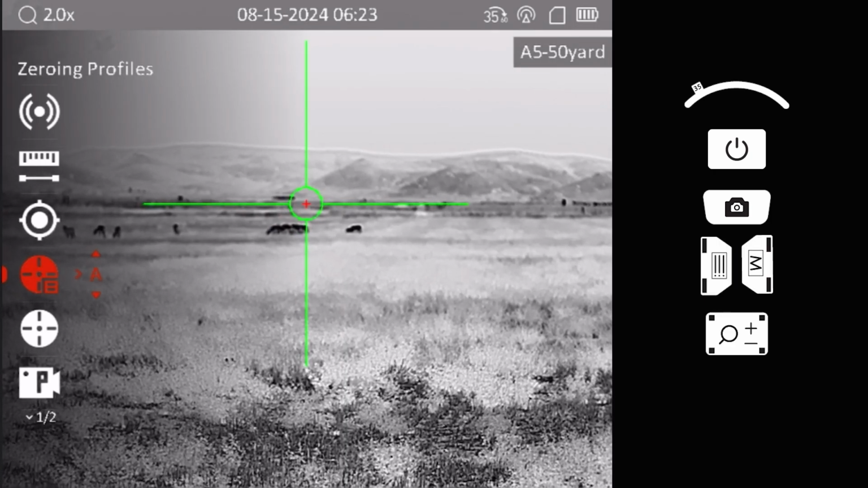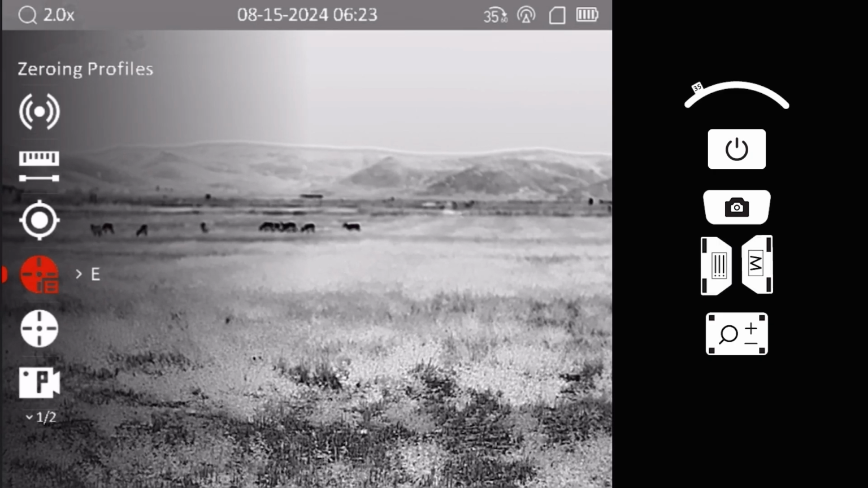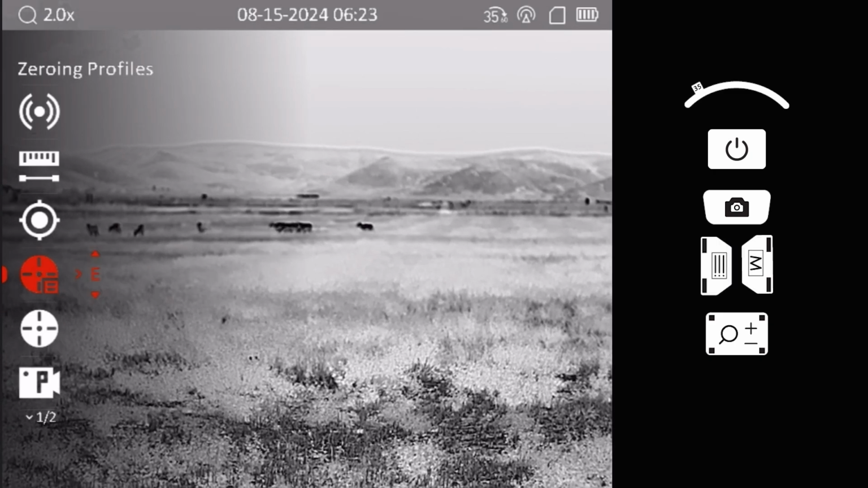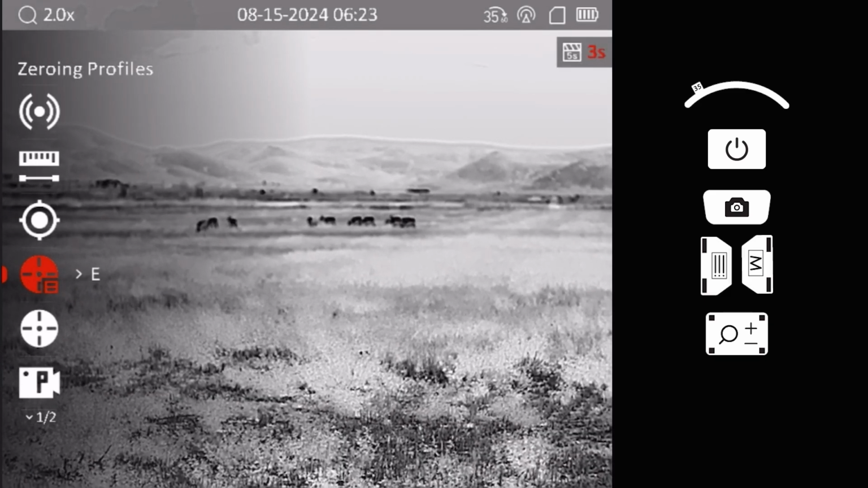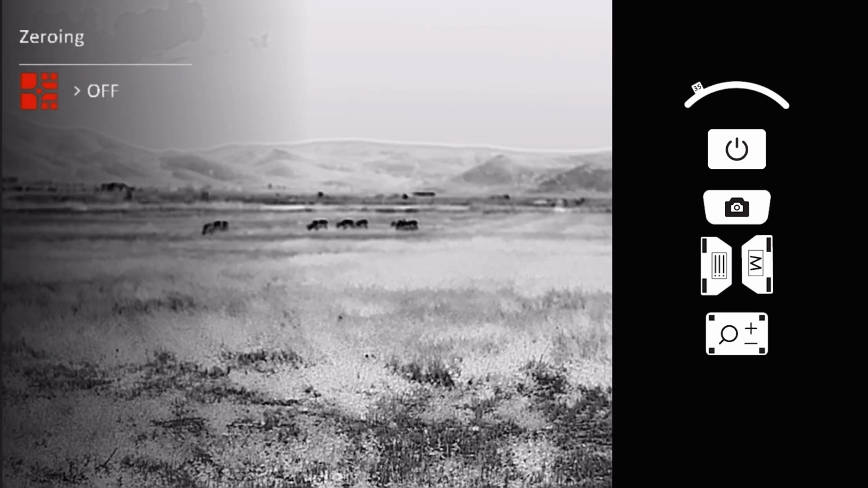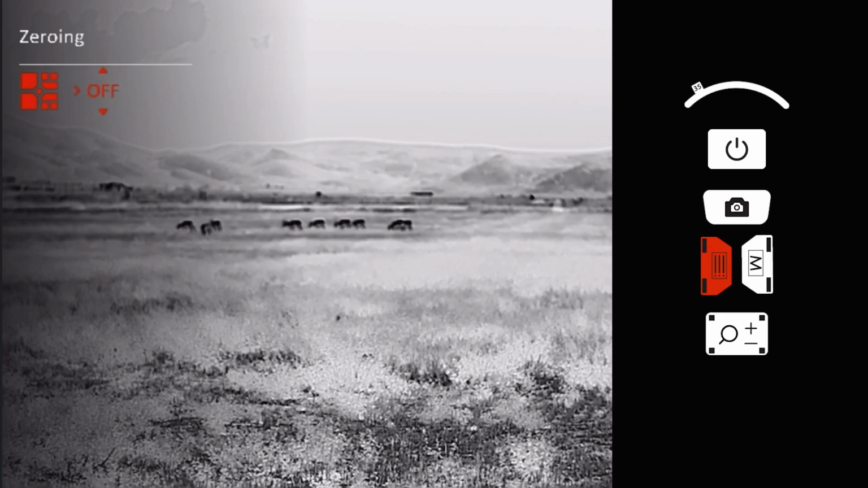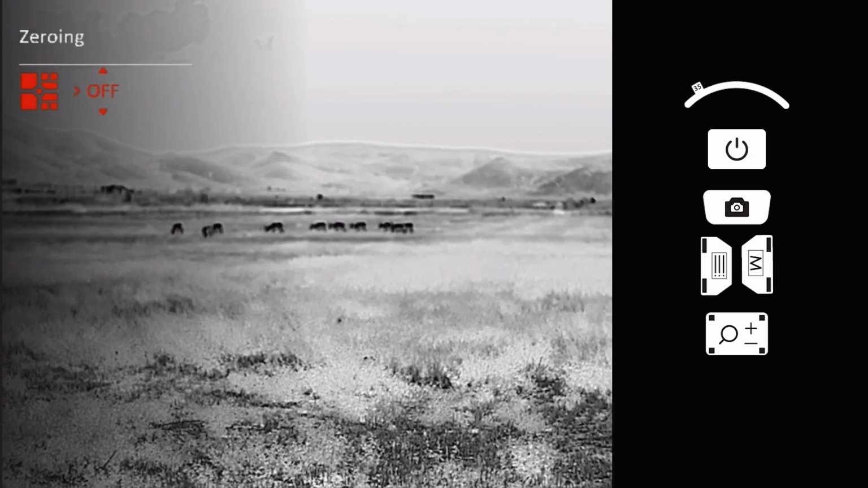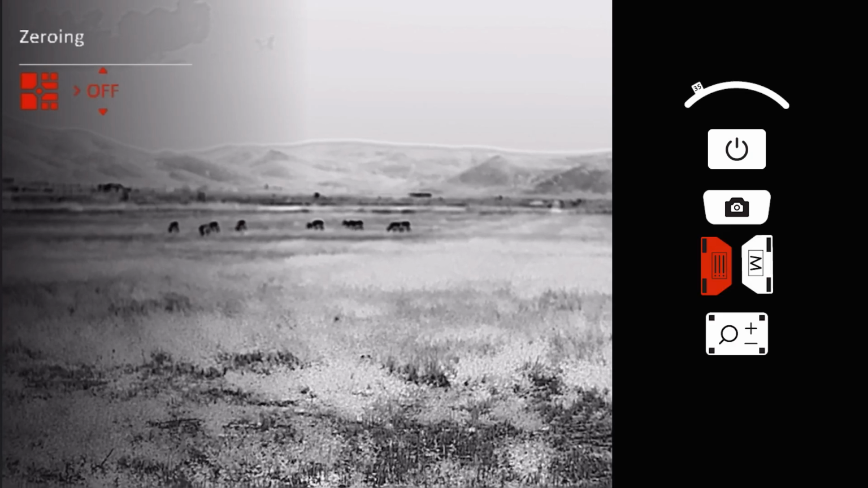The Clarion can store up to 25 individual zeroing points. Use the Zeroing Profiles feature to select the desired zeroing point. The selected profile's information is displayed in the upper right corner of the screen. To set 0 points on the optic, use the Zeroing feature. For a detailed explanation on zeroing both optic lenses, watch the How to Zero a Clarion video on our channel.